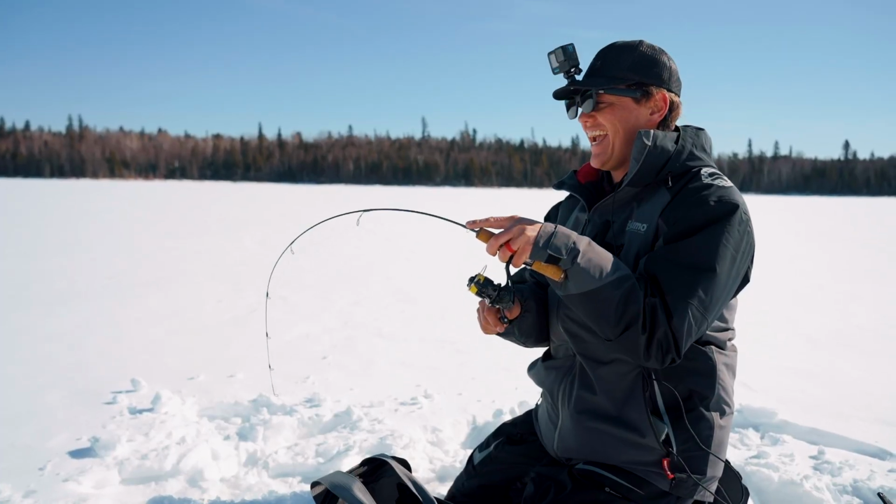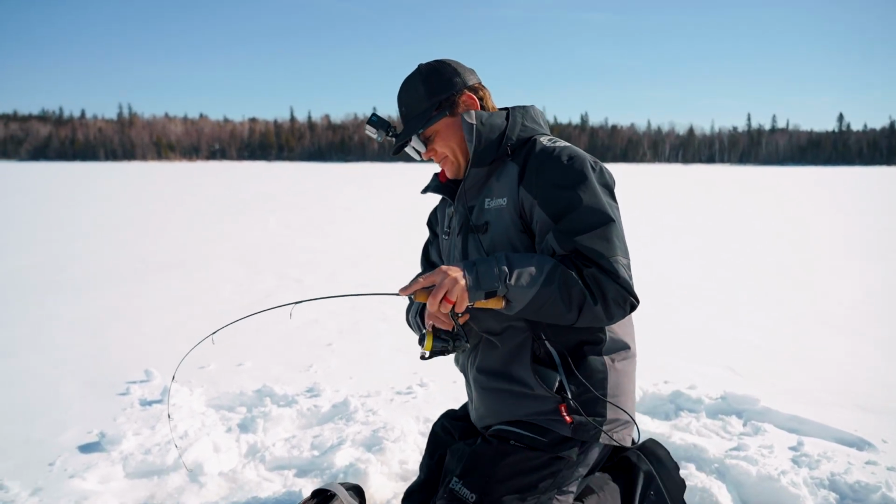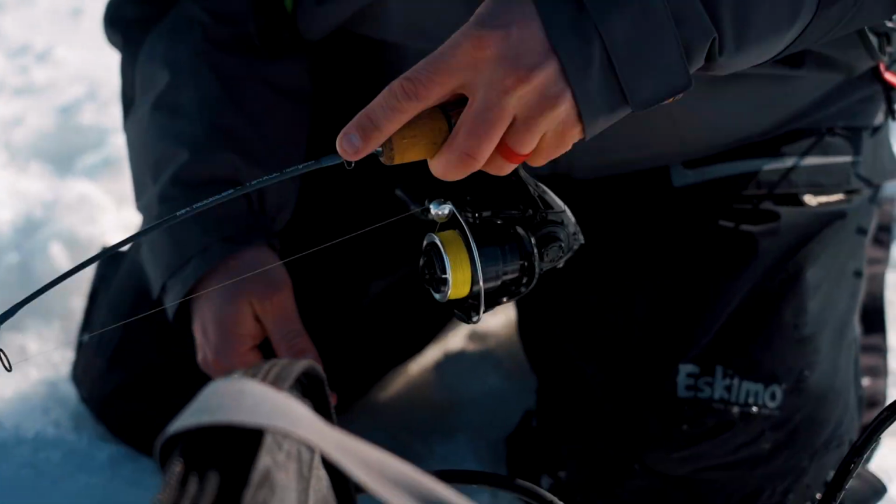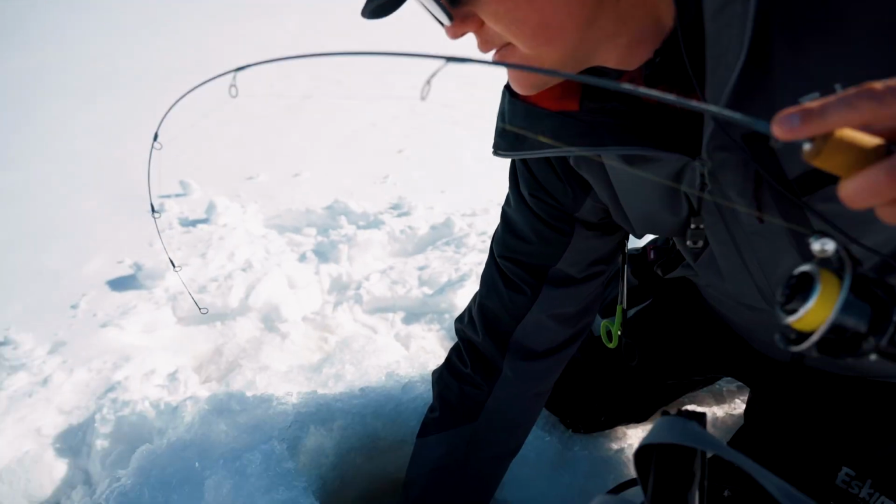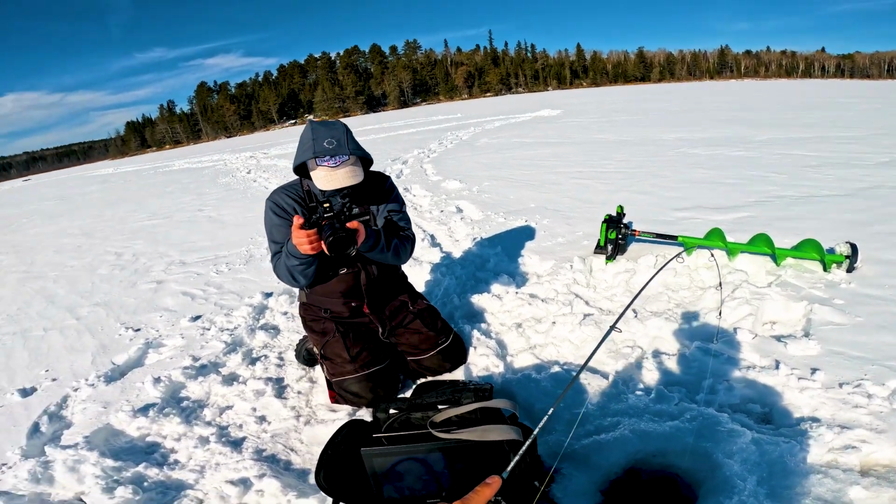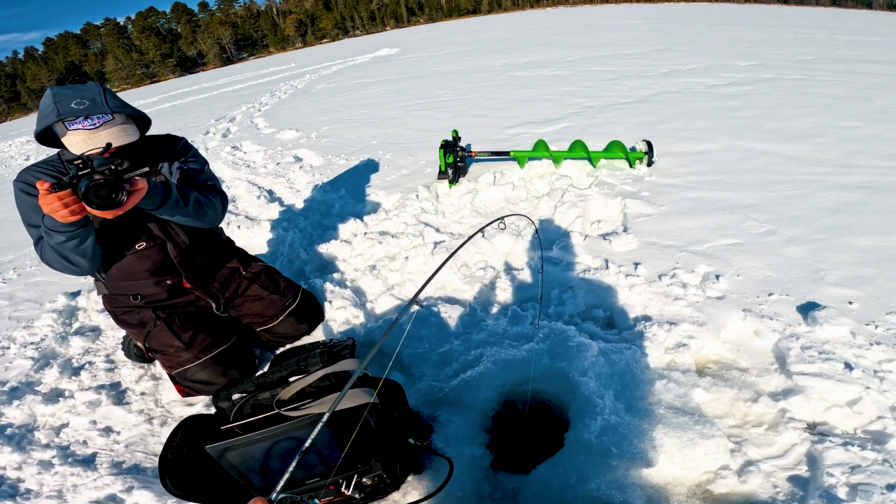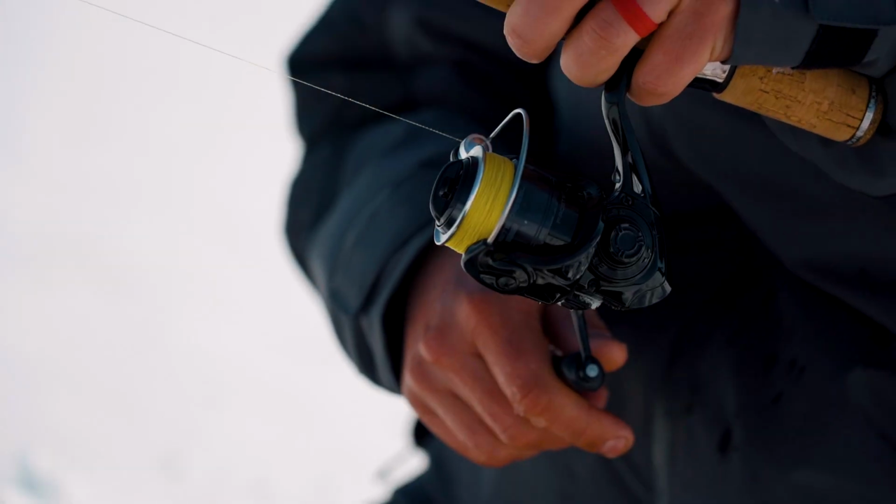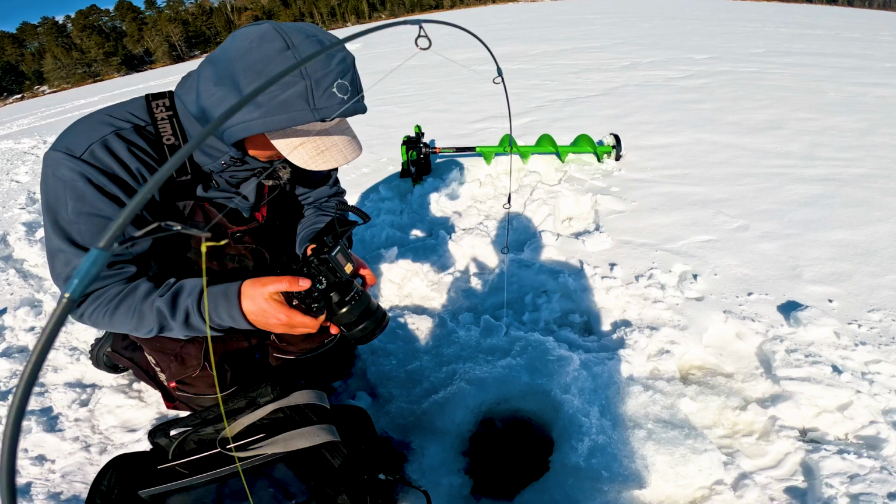We got AI, AR, we got ChatGPT, we got a pike. Woo-hoo! We got the AR glasses and we are catching fish. That was insane. He's a good fish, just at the bottom of the hole.